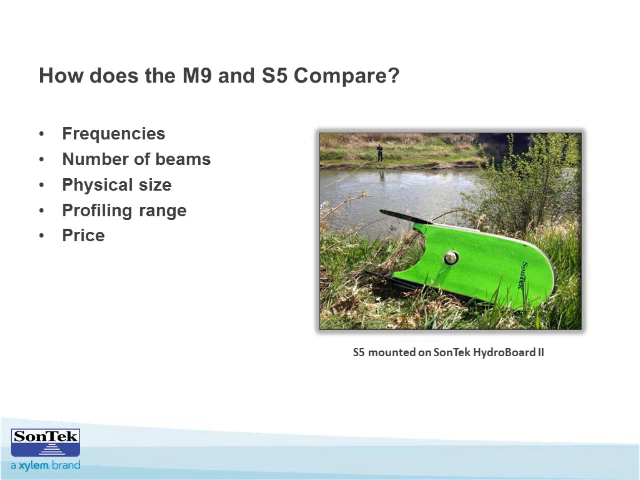The profiling range, both for the vertical beam and the water velocity beams, is also different. It is shallower for the S5 than for the M9. But what all of this really comes down to for the end user is pricing.